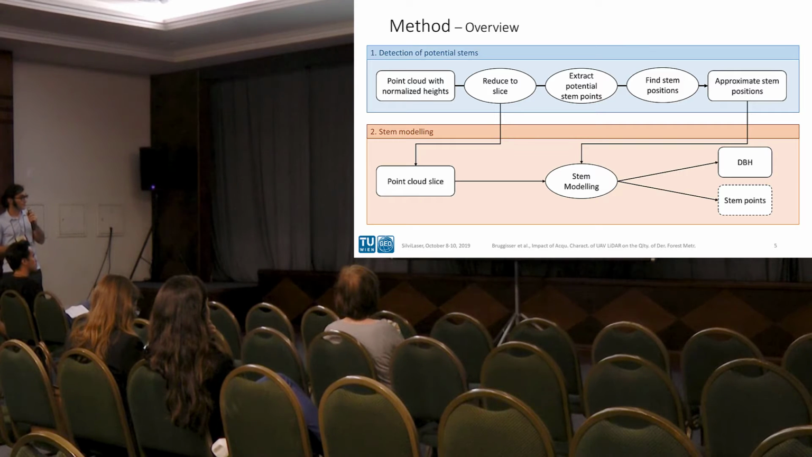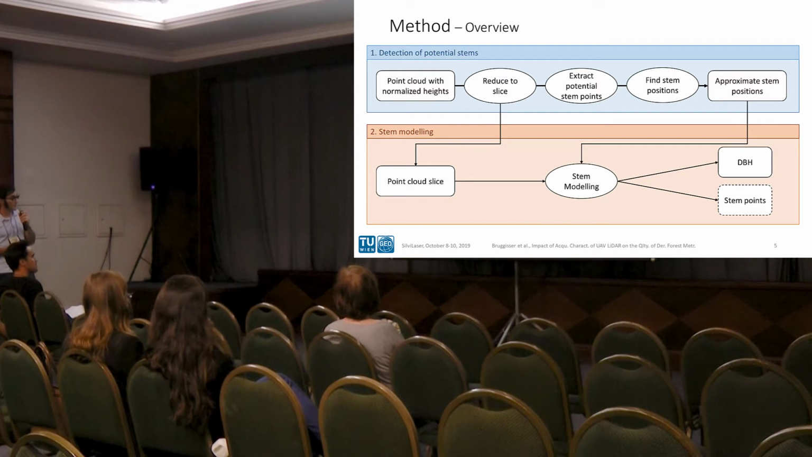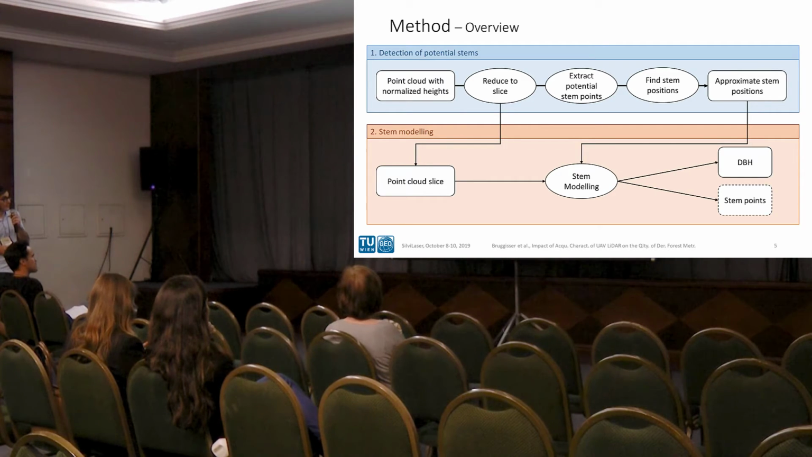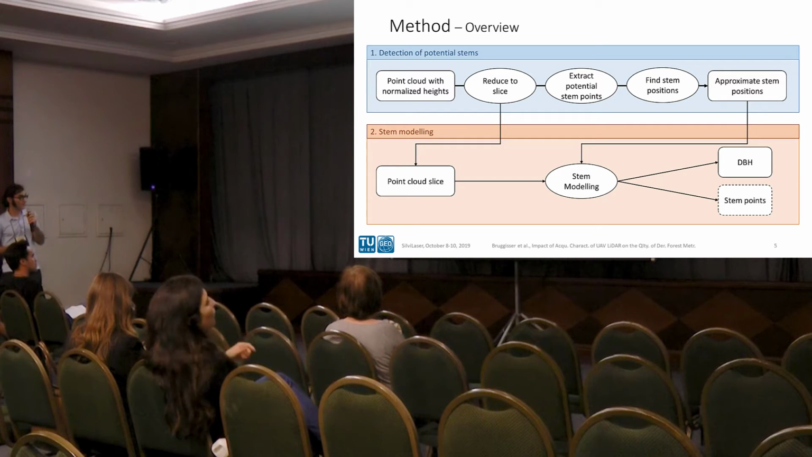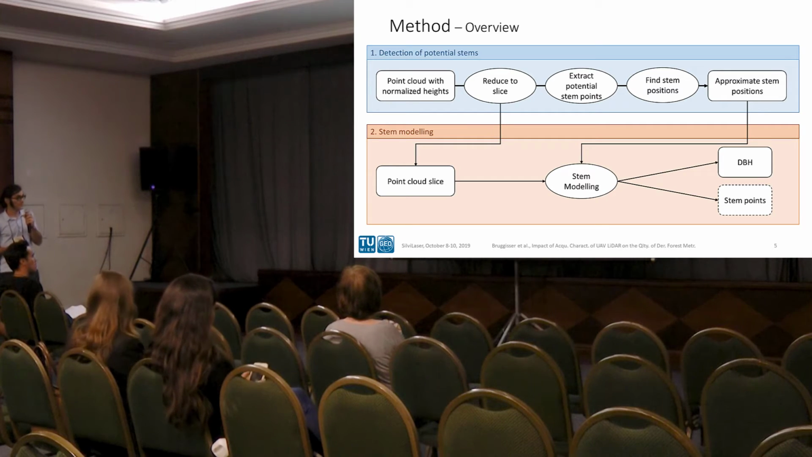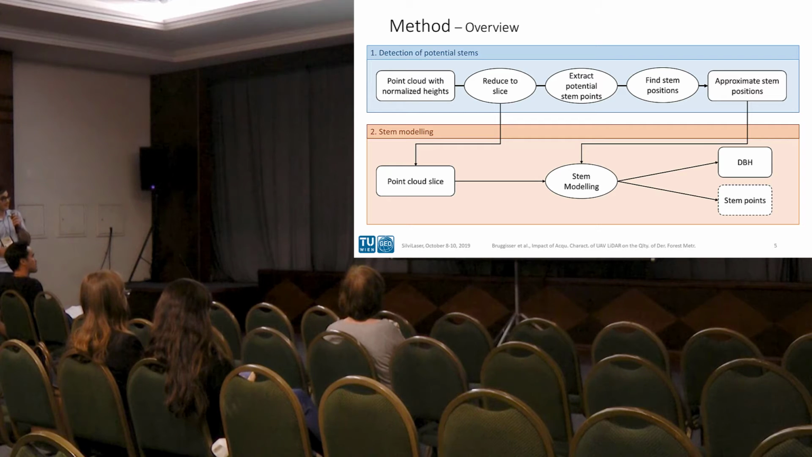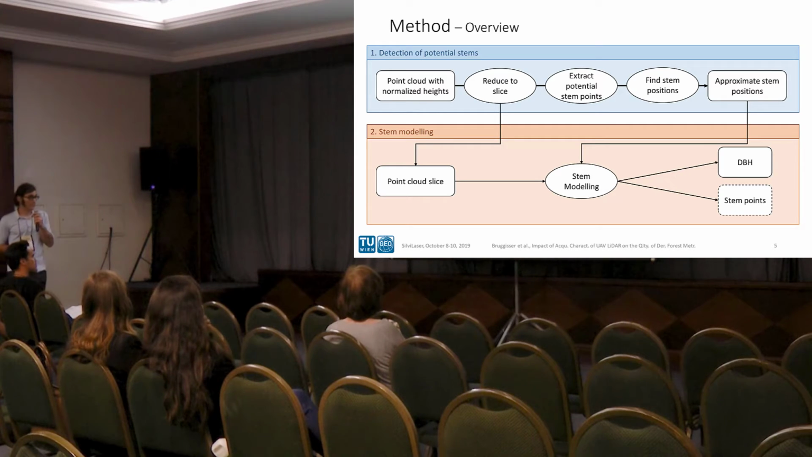For the detection of potential stems, we first normalize point cloud heights with reference to the DTM, and we evaluate only a slice of a certain vertical extent. Then we extract potential stem points, find the actual stem positions, approximate them and use them as input for the actual stem modeling, resulting in DBH and a point cloud of stem points.